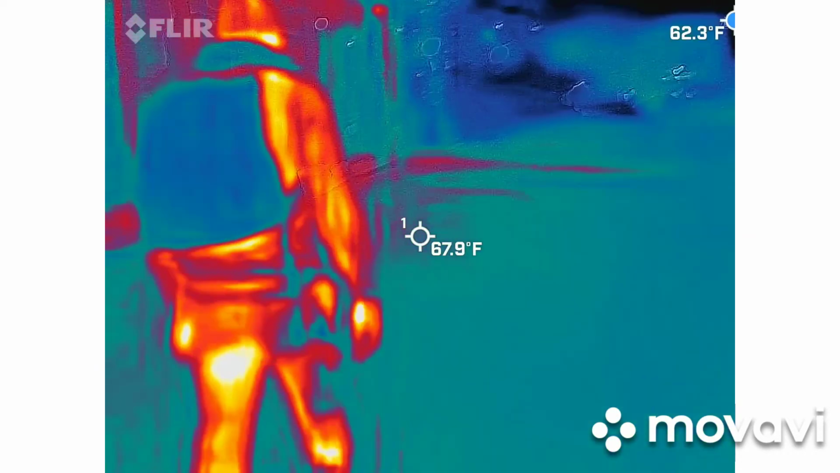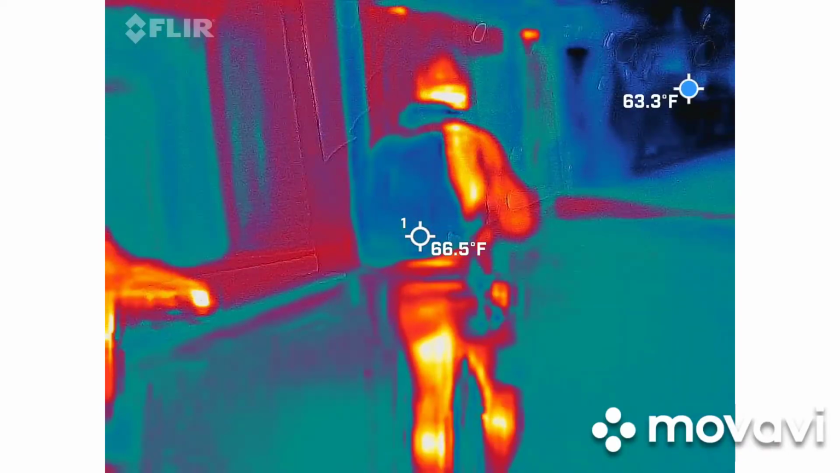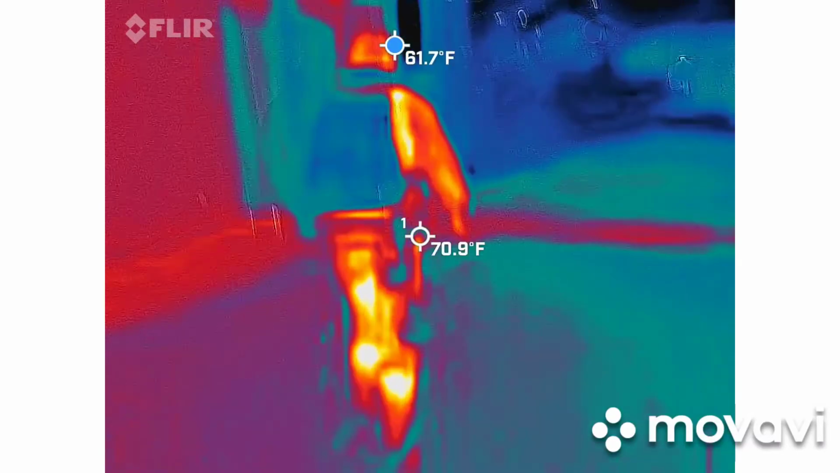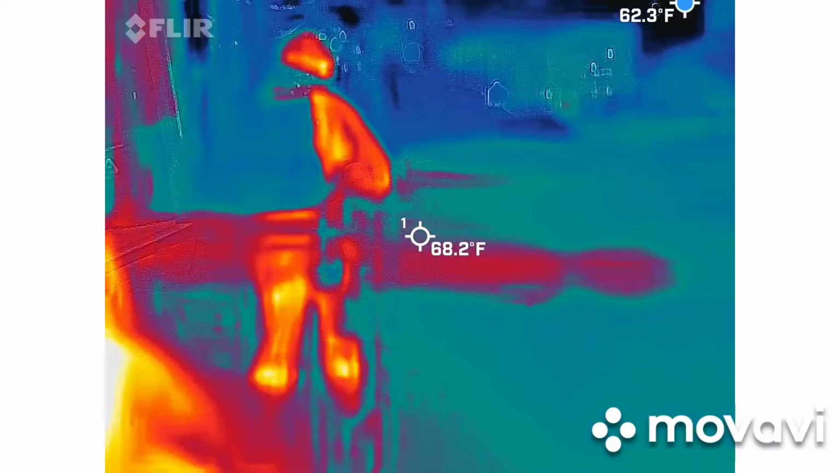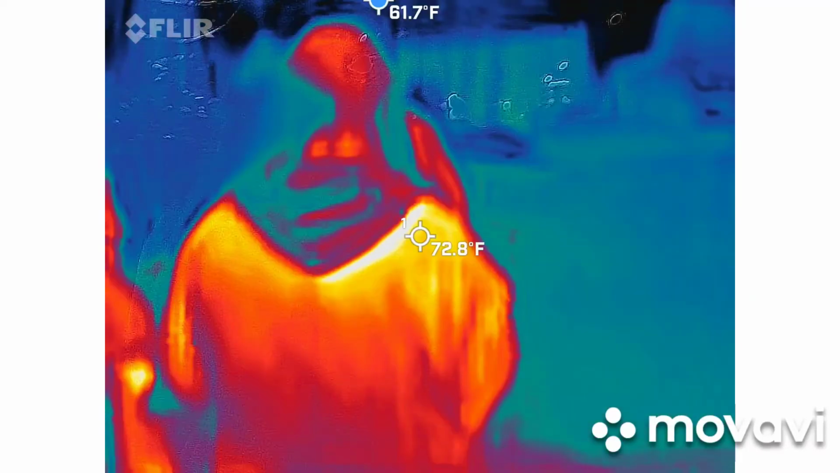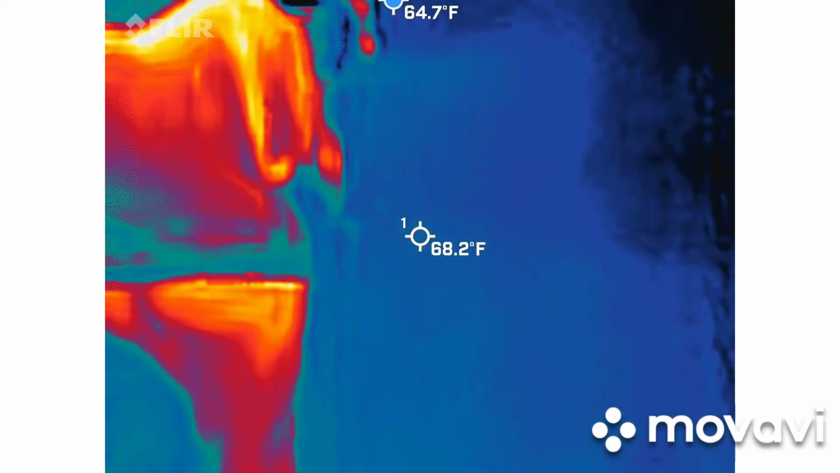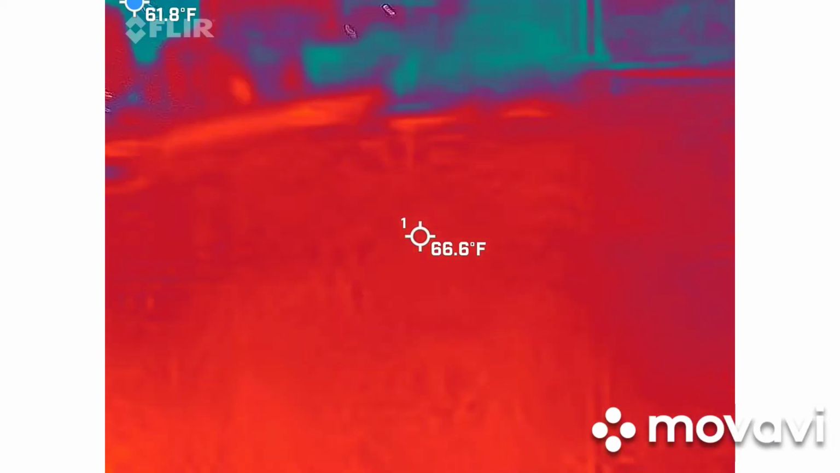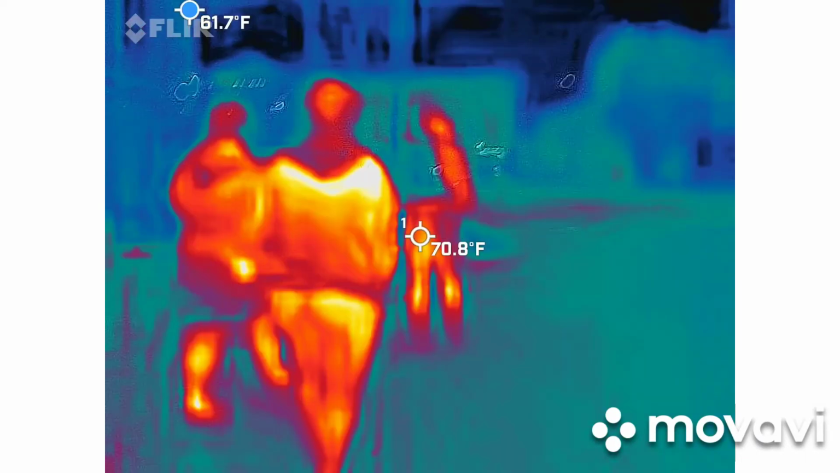Well, keep up with him, I guess. But that's like my regular speed. Oh, come on. The blue dot keeps going up. My heads are cold. That's right. Bully.